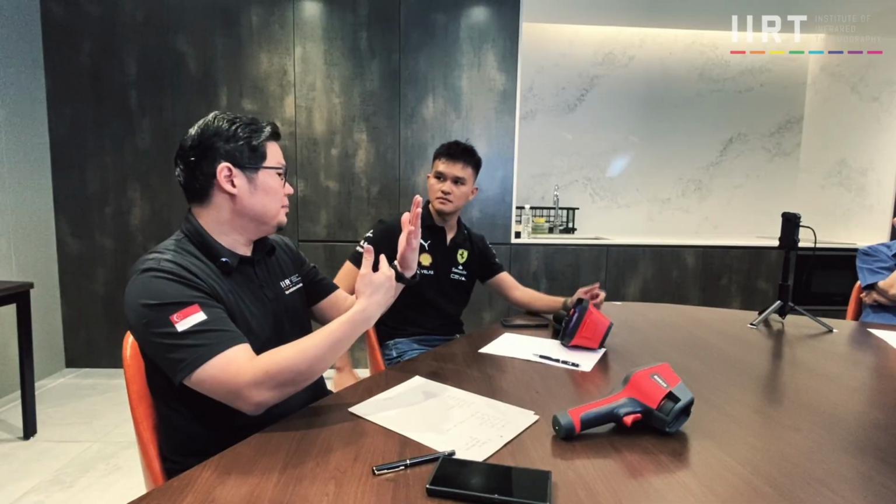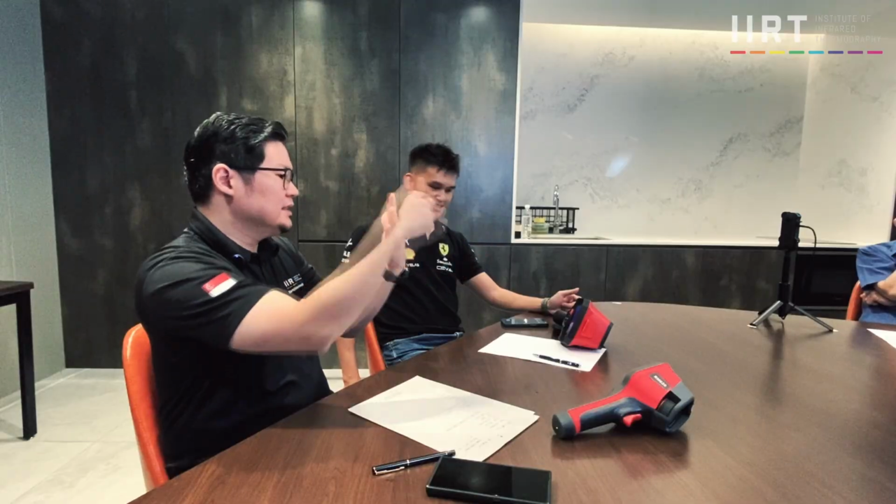Right. And with the laser focusing, if something is blocking but you want to focus on something behind this object, the laser will go through and focus on the object behind. Exactly. So this is very selective focusing, unlike the traditional way of using temperature difference focusing.